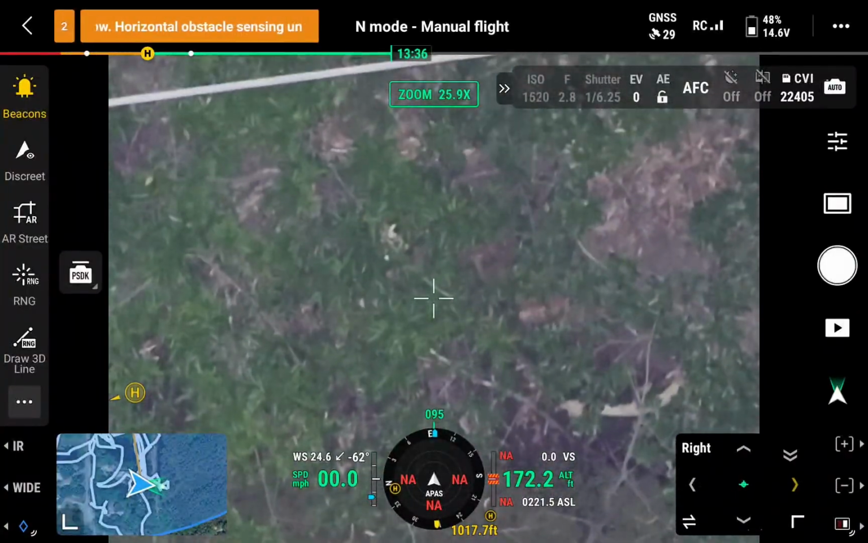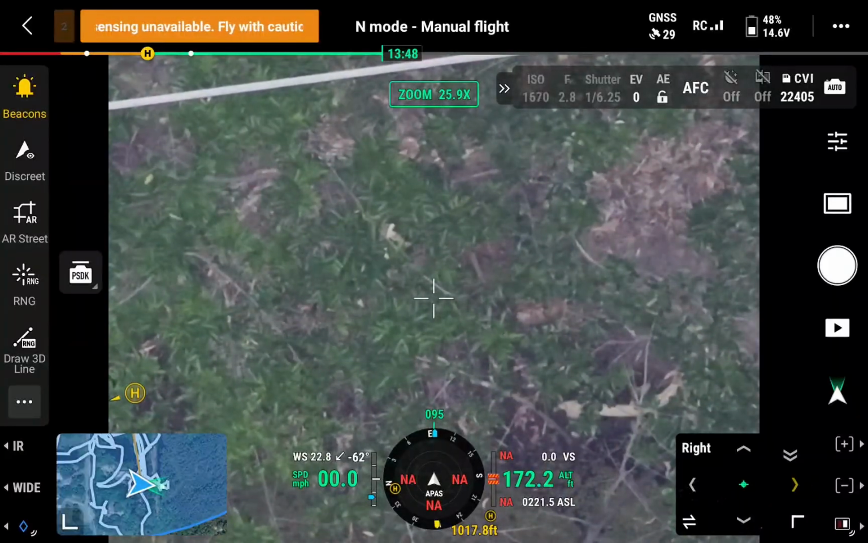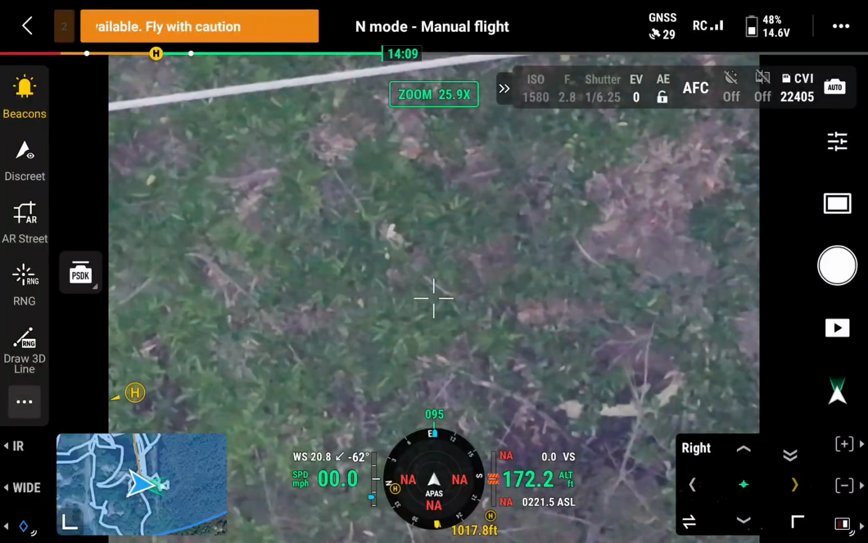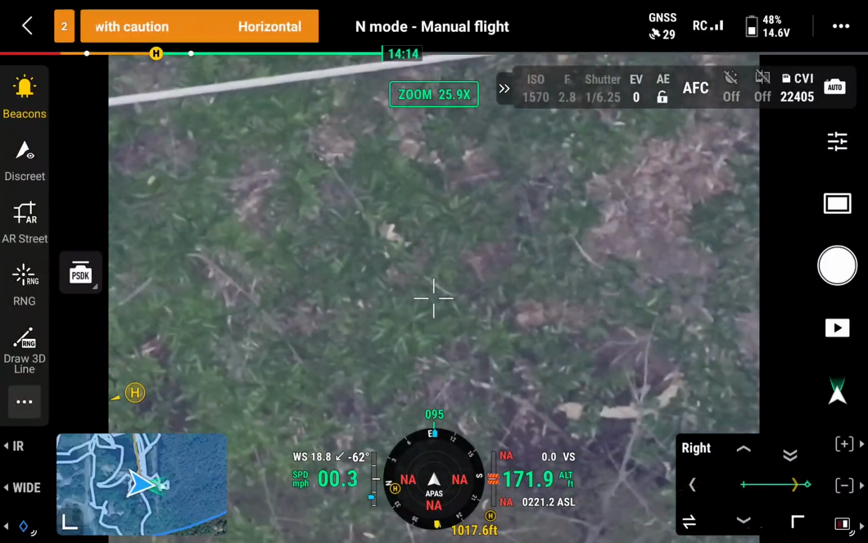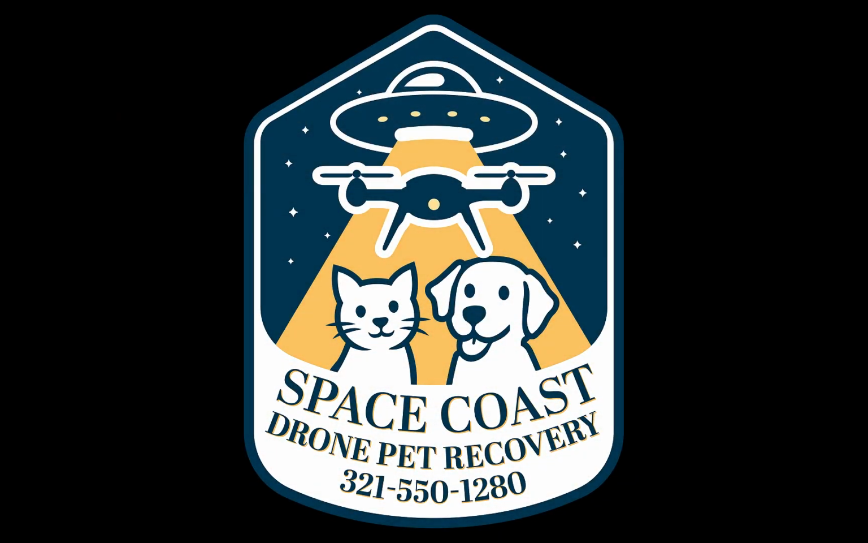For all my searches, I have the owners retrieve their own pets themselves because the animals are often more likely to come to someone that's familiar rather than a stranger. But in this case, the terrain and conditions made reaching Baby especially difficult.